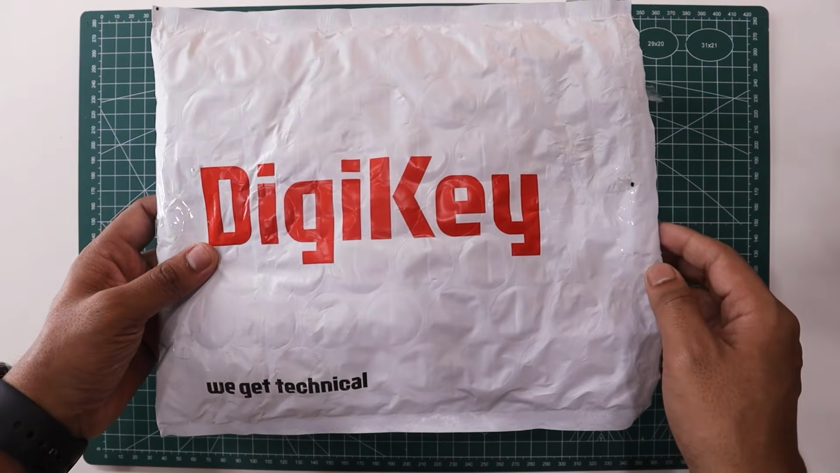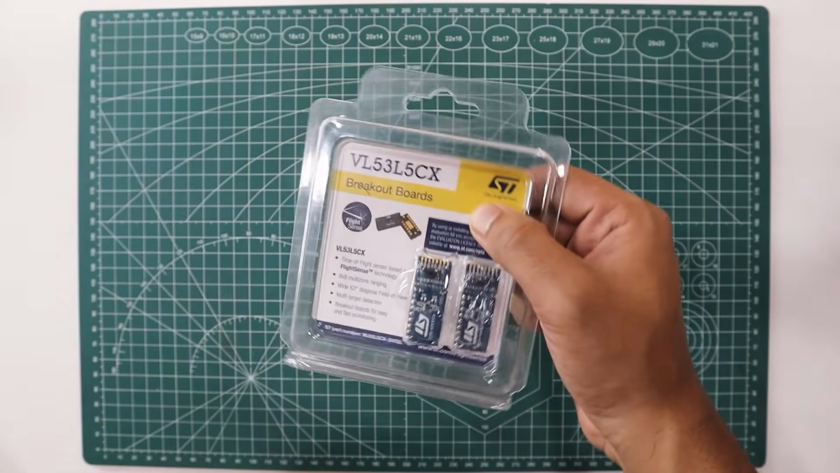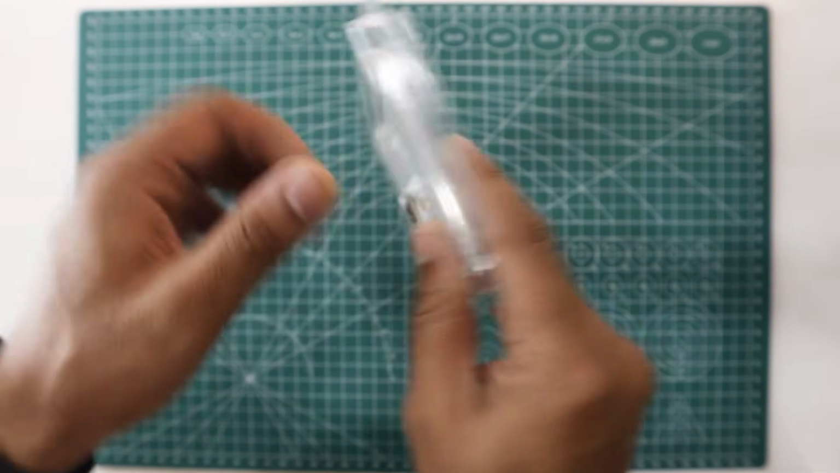Now we will see the sensor practically: how we can connect it to Raspberry Pi, how in the Pi we can get the distances, how we can plot it in a 2D depth map, and how we can visualize it in 3D. So let's see. We received this module from DigiKey, and here is the module. As you can see, it's written VL53L5CX, and we got two modules here. Both are the same.